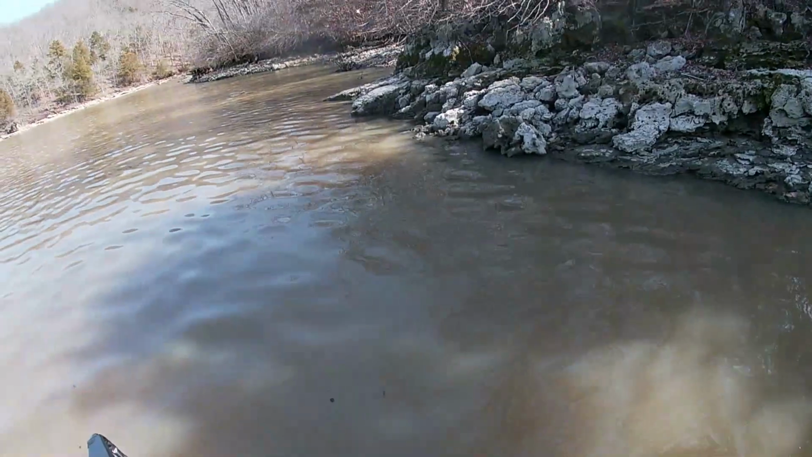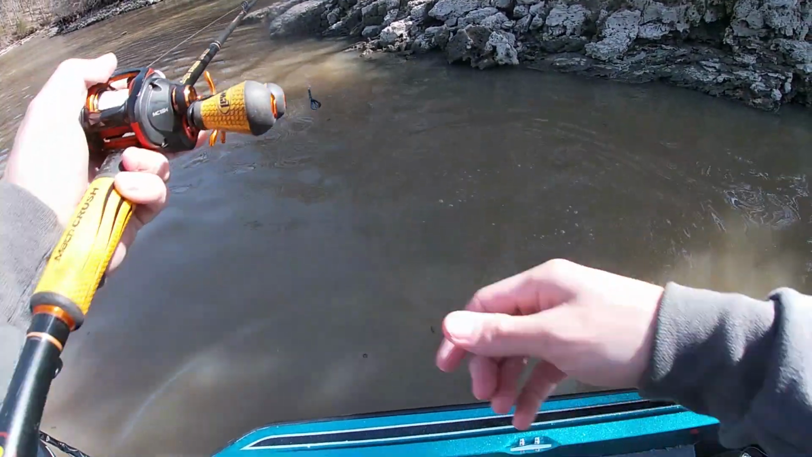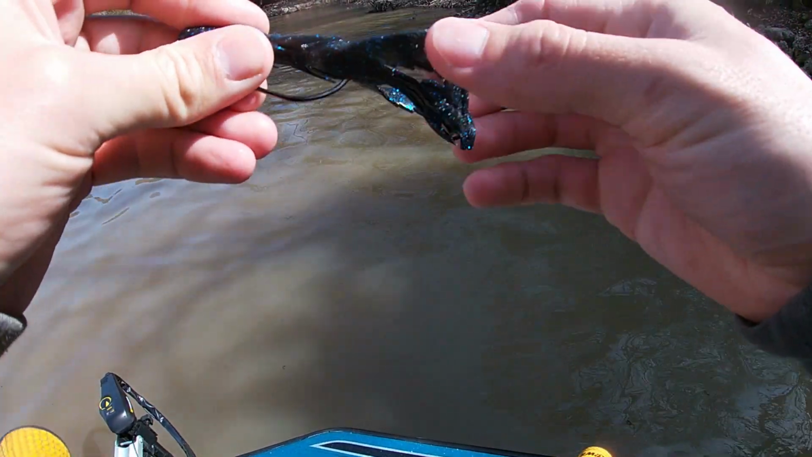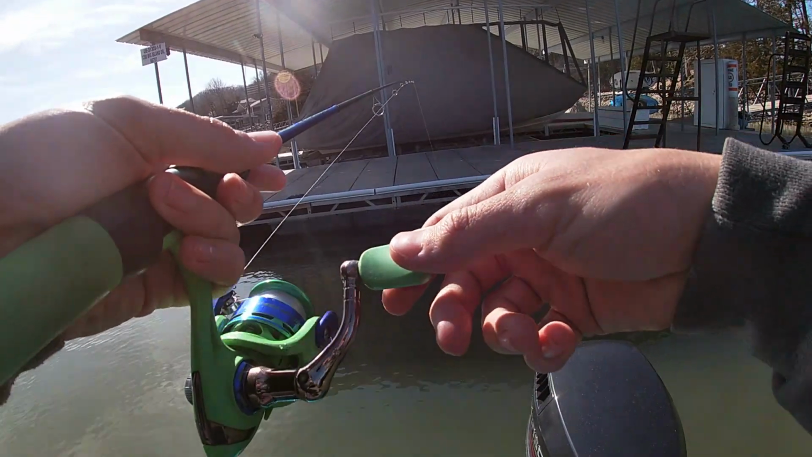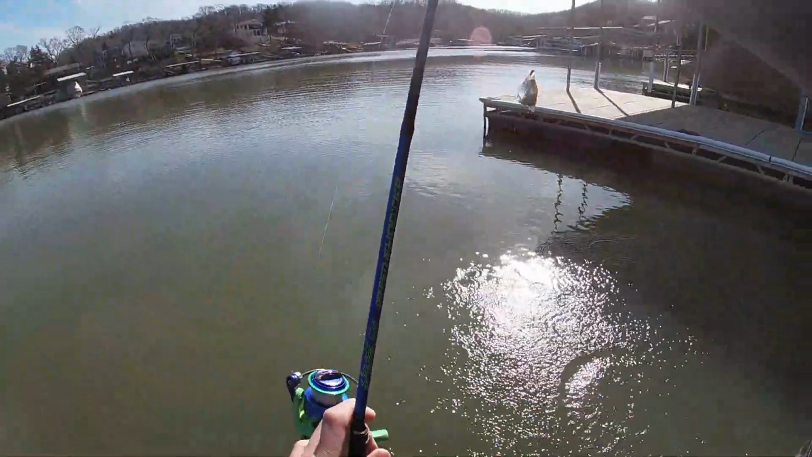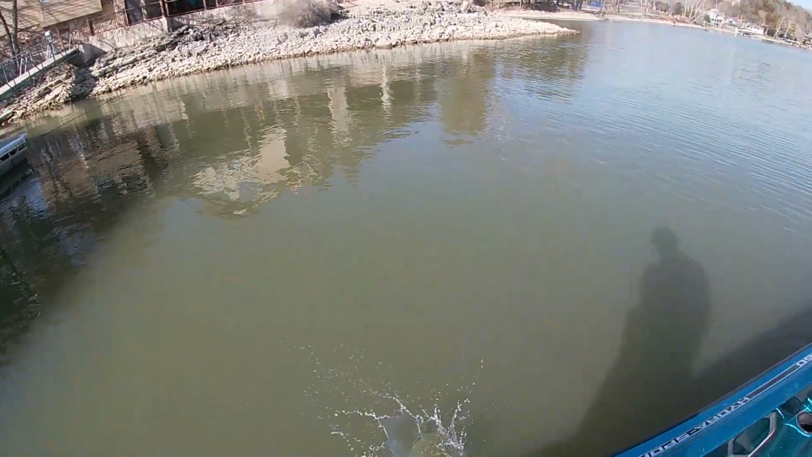A few moments later. Oh, okay. Felt a little peck down there and I went to set. He didn't even have the bait in his mouth. I ripped him up though. Hopefully you guys got a look at that. There he is. Right on the edge of that dock. There you go. Get him back. He's not a keeper at all.